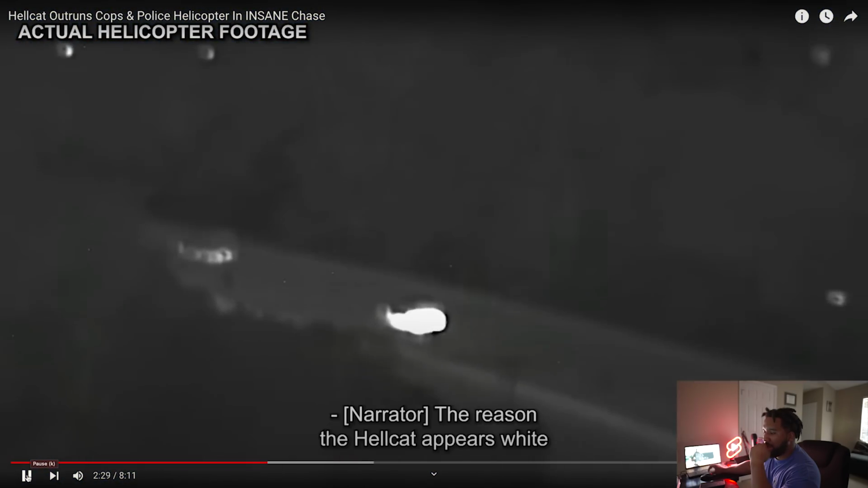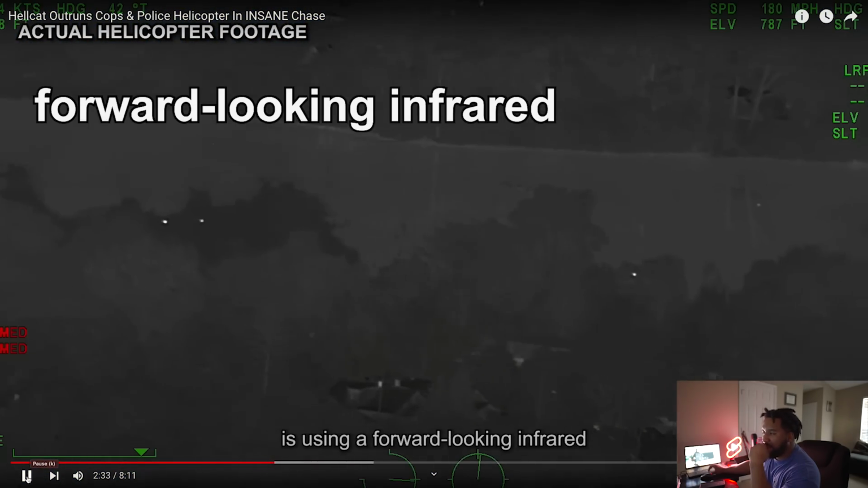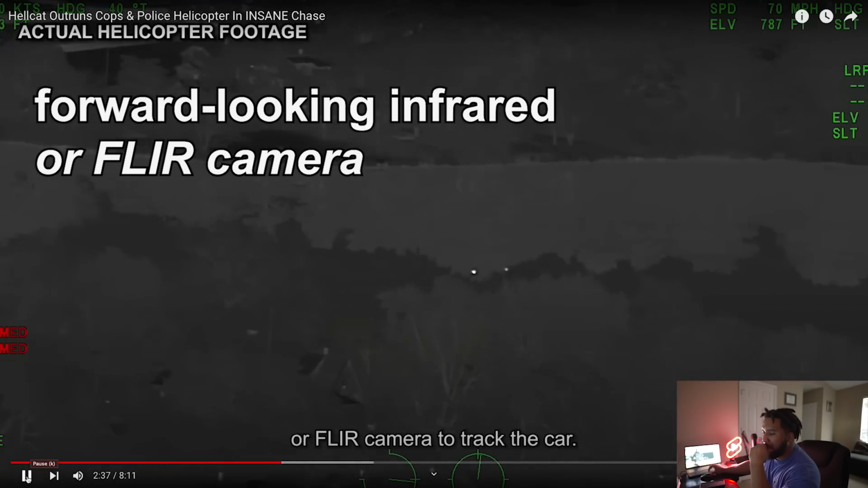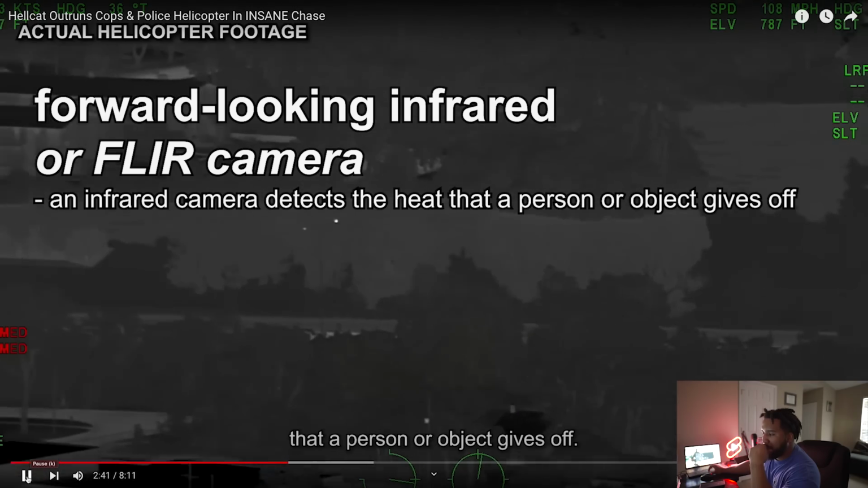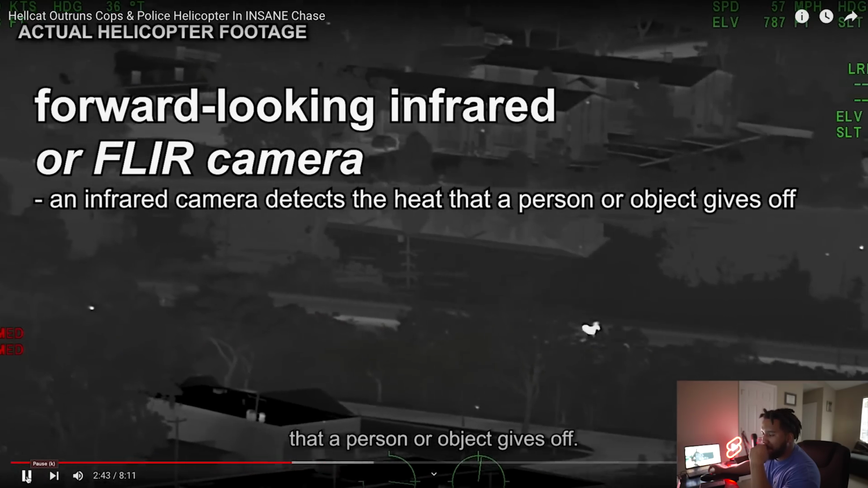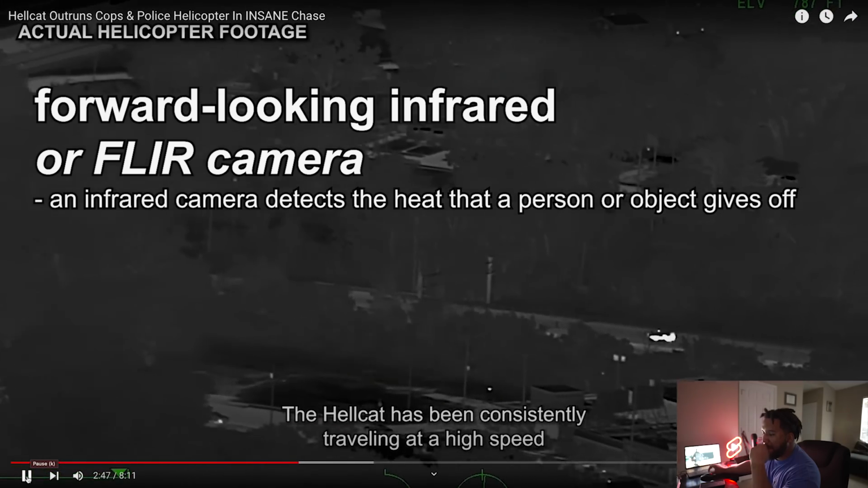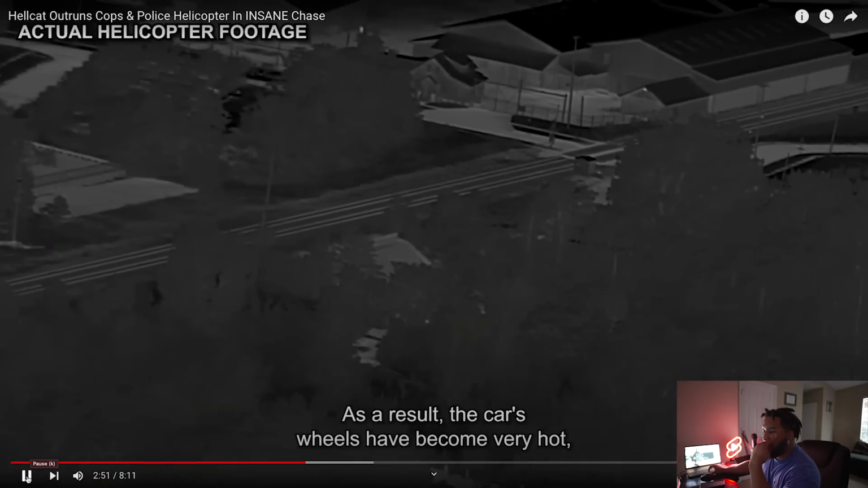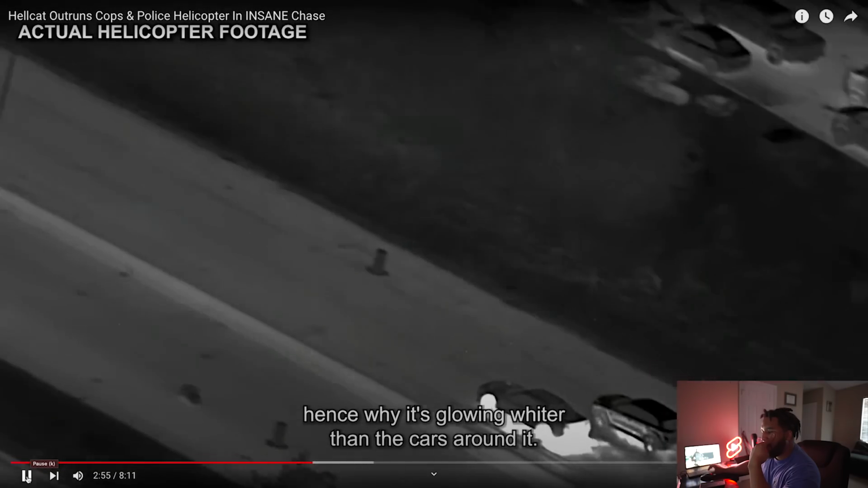The reason the Hellcat appears white in this footage is because the pilot is using a forward-looking infrared, or FLIR, camera to track the car. For those who don't know, an infrared camera detects the heat that a person or object gives off. The Hellcat has been consistently traveling at a high speed, from the racing to being chased. As a result, the car's wheels have become very hot, hence why it's glowing whiter than the cars around it.